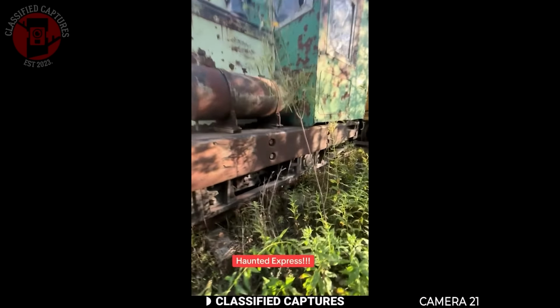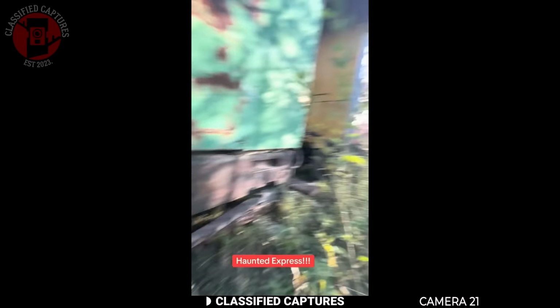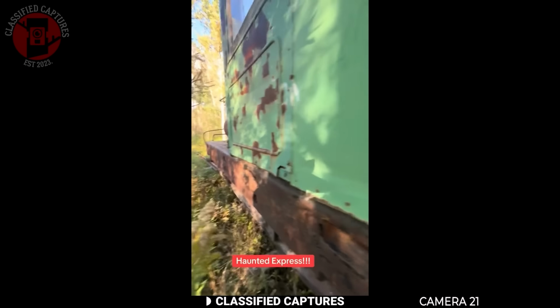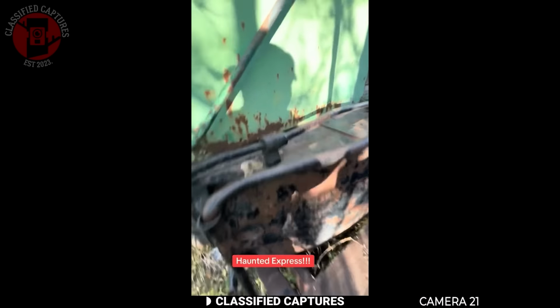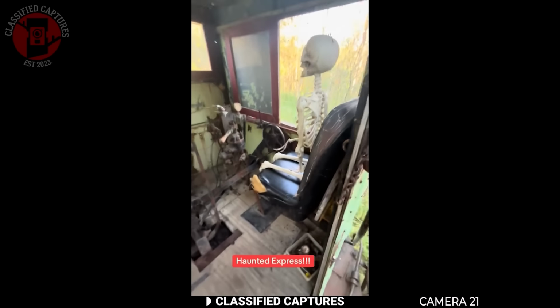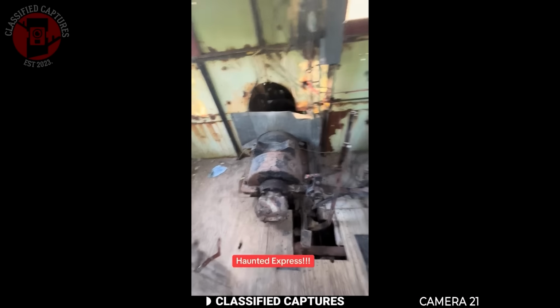A man found this old, rusted switcher on a train track deep in the middle of the woods. This track was not supposed to be in use anymore and was completely abandoned for years, but this particular switcher was moving on its own. Curious, the man walked closer, and as he entered, he saw something even more bizarre. Sitting where the driver's seat should have been was a skeleton, but it was clearly a fake one.